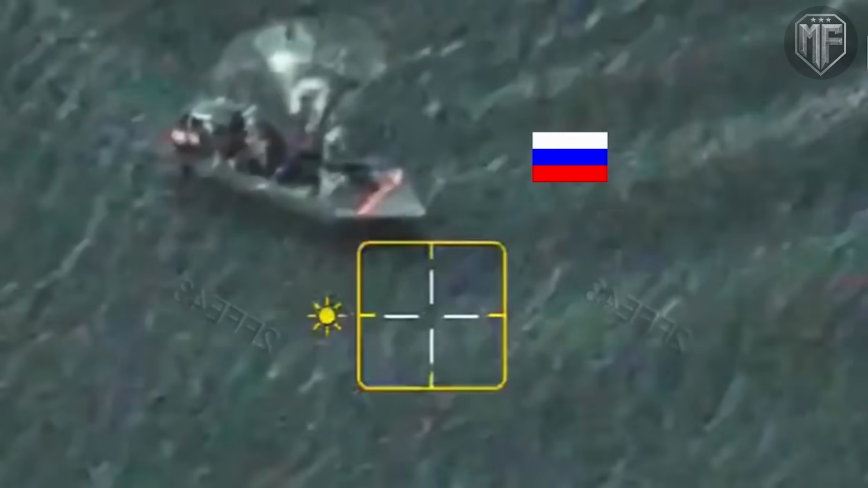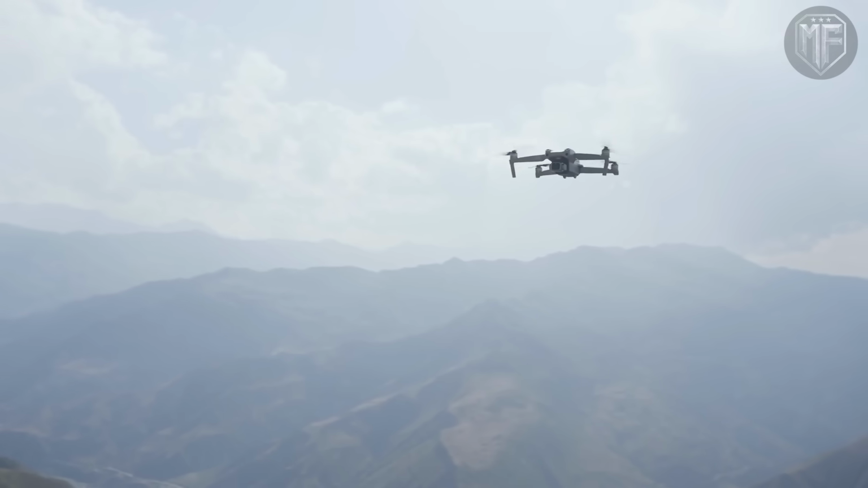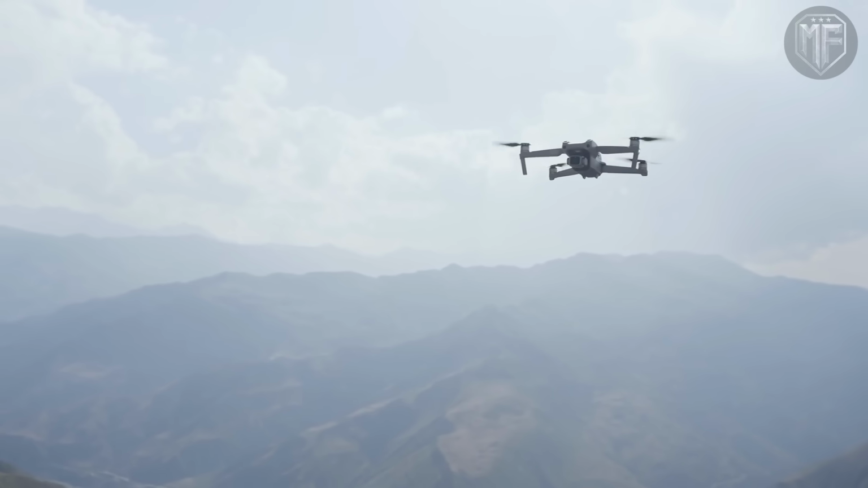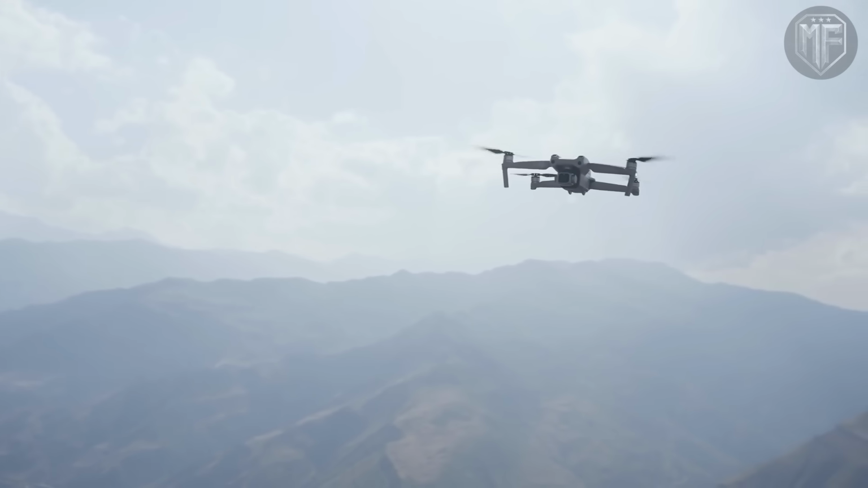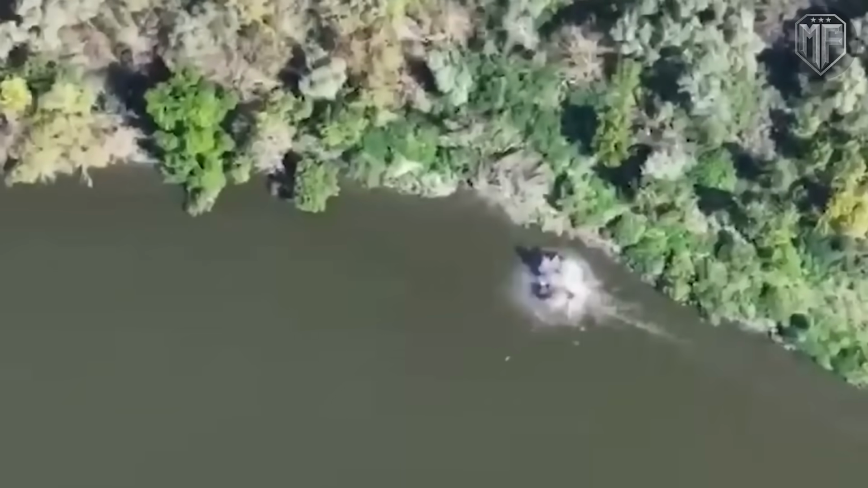The destroyed boats in the middle of the river were not just a tactical loss caught on camera. They marked a clear warning that the battlefield has entered a phase where movement itself has become dangerous, and where every attempt to hide, advance, or reposition can be detected and punished within moments. Across this fight, FPV drones exposed crossings that once felt manageable, followed targets without breaking contact, and closed each engagement step by step until no safe option remained.